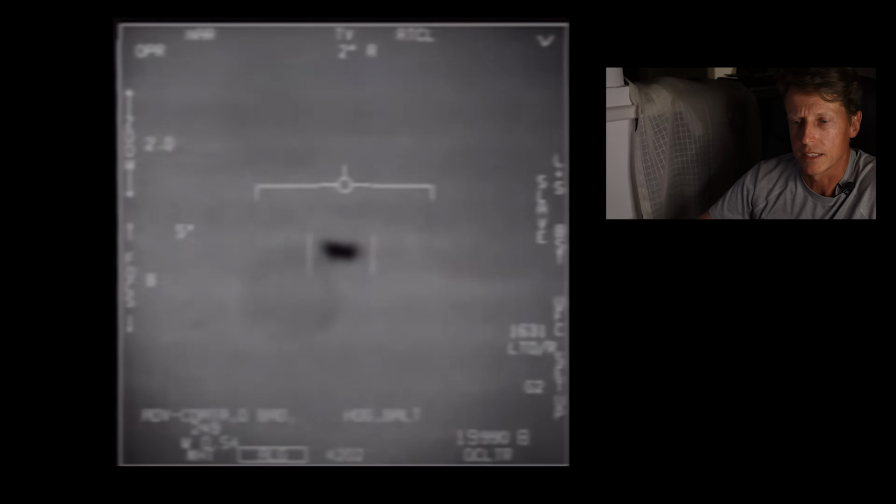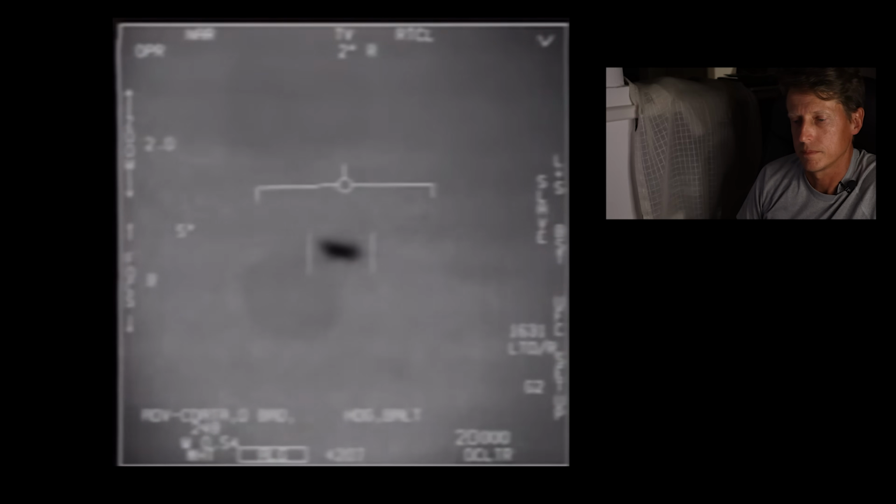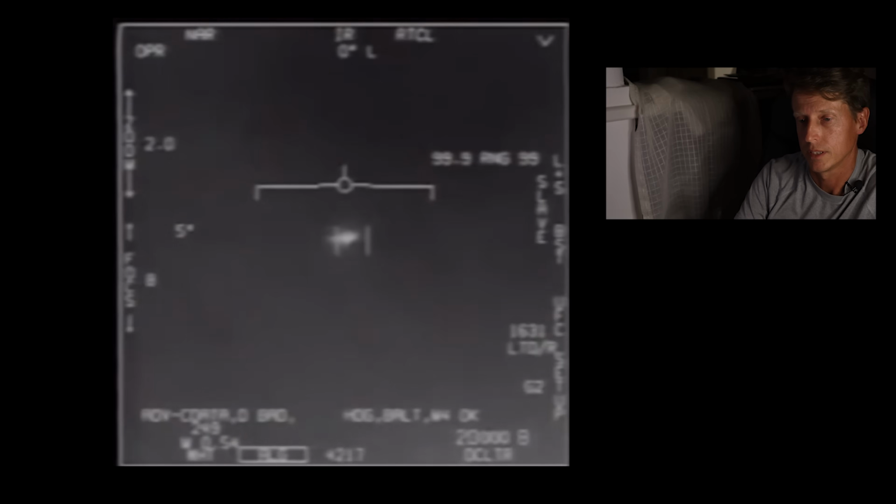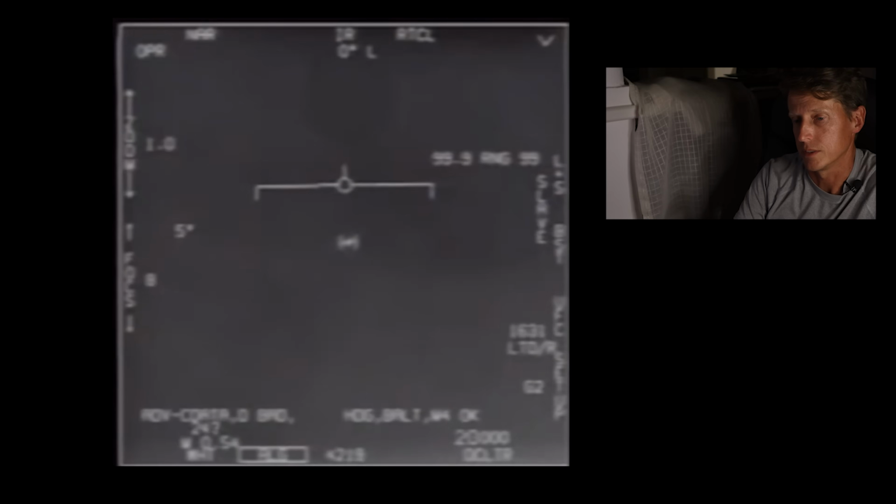I don't think it has any lights flashing or anything. So my guess is it's during the day. So the pilot should see this thing, because it doesn't look like it's that far away. So he zoomed back out, okay.